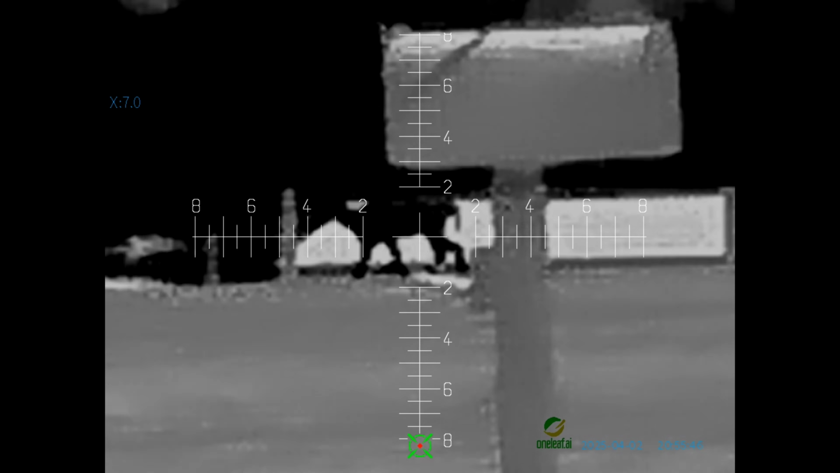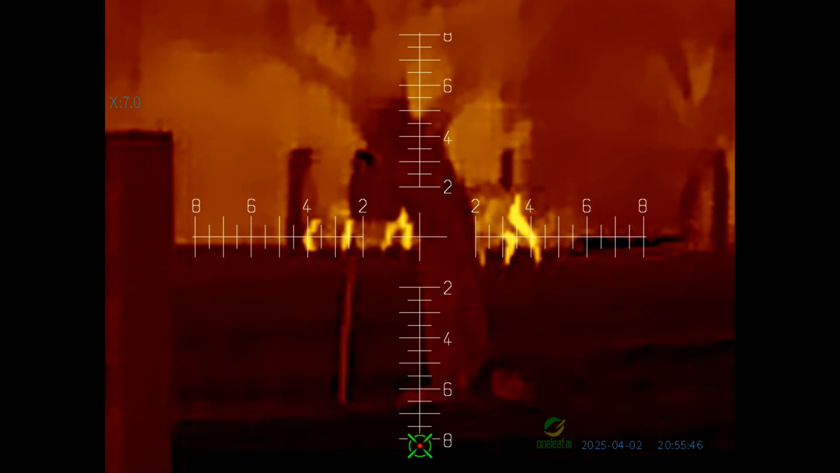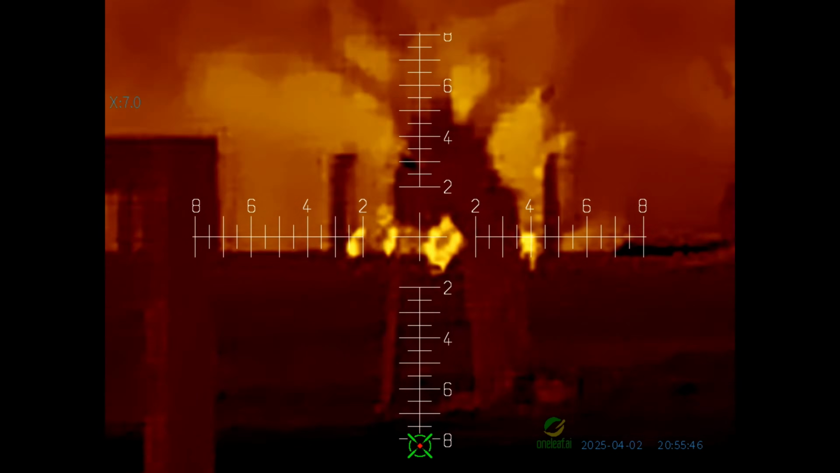And I thought I should show this one right here. This is all the way back like 200 plus yards, a little over 200. And you see this deer disappear, and then I changed the color palette, and now you can see it again. So depending on your background and environment, that's why you really want to have that option to be able to change your color palettes, because it can mean the difference between being able to see it and not, depending.